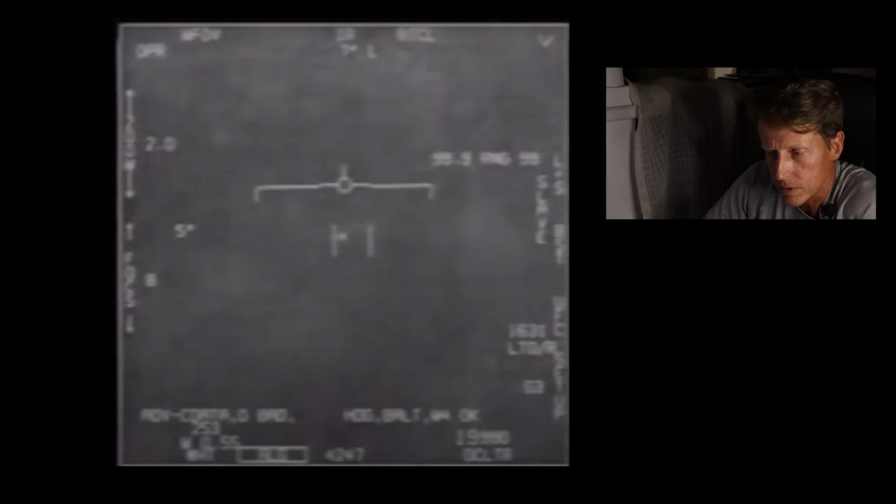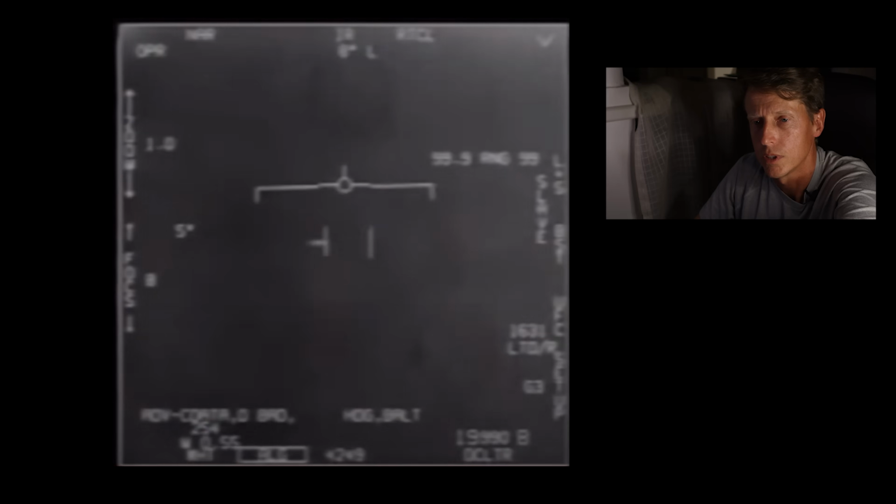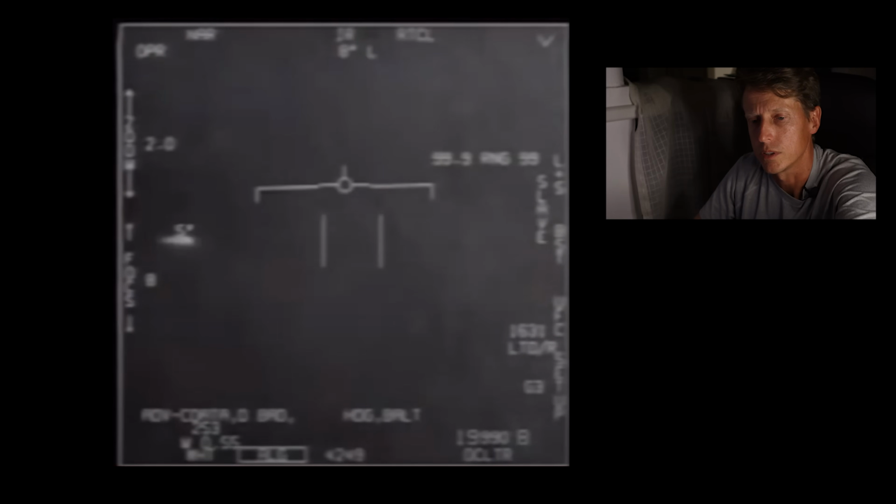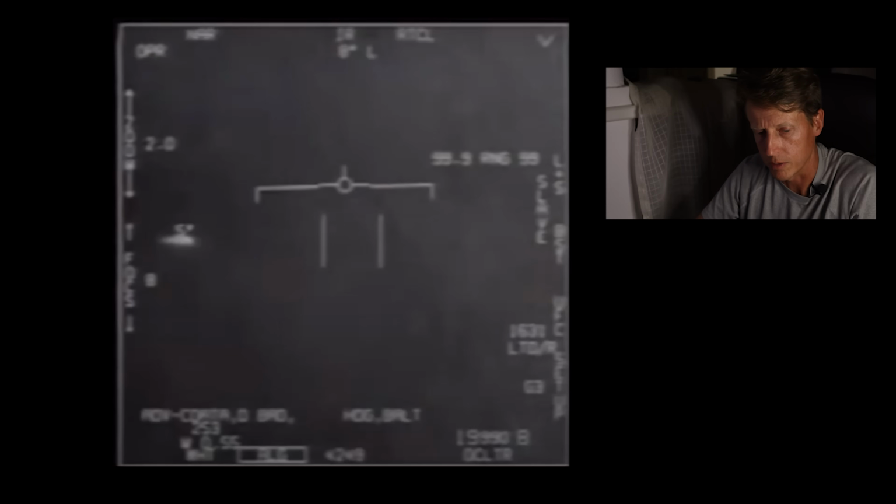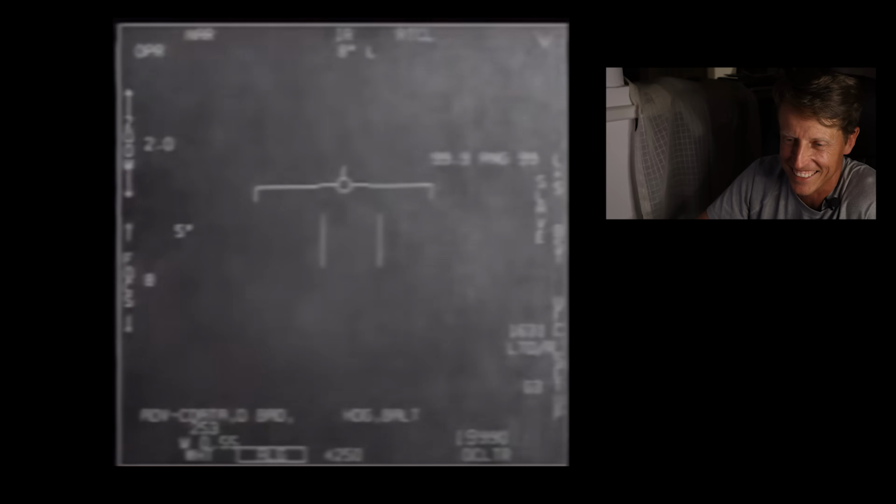I think he just zooms in, because it seemed like the thing was zooming away. So he sees it in MFD IR mode, goes to narrow field of view, narrow. That's just like a zoom in, okay? And this thing just goes that way. Wow, that's crazy. Stuff doesn't move like that in the air.